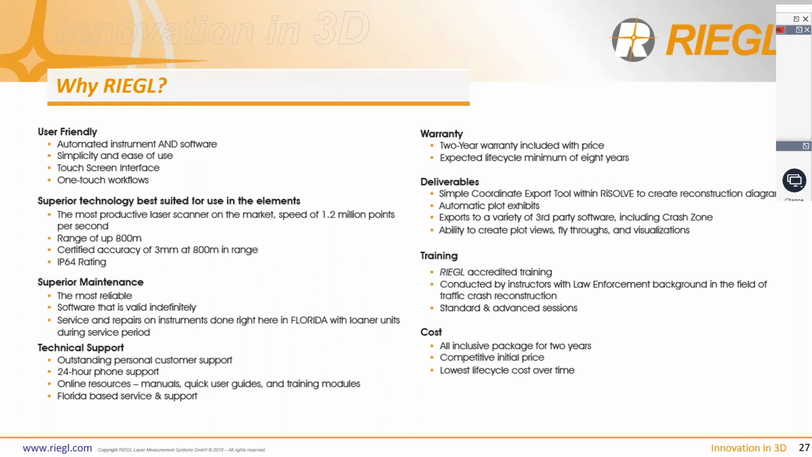We have a good warranty when it comes to our scanner. You get a 2-year warranty included with the price. You get an expected life cycle minimum of 8 years. We have guys who have been using scanners out in the field. The older iteration of the 400i, the VZ400, we have guys that are still using some of the originals out in the field, and because they've stayed on top of their maintenance, are still fully up and operational, no problems.